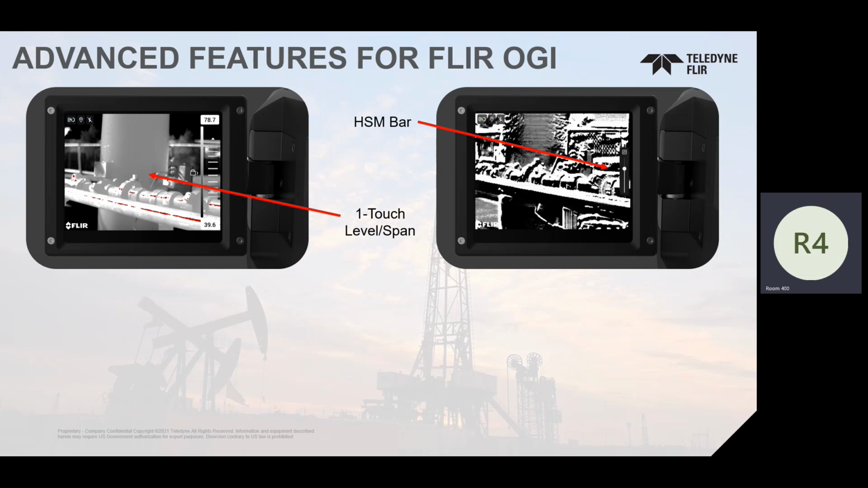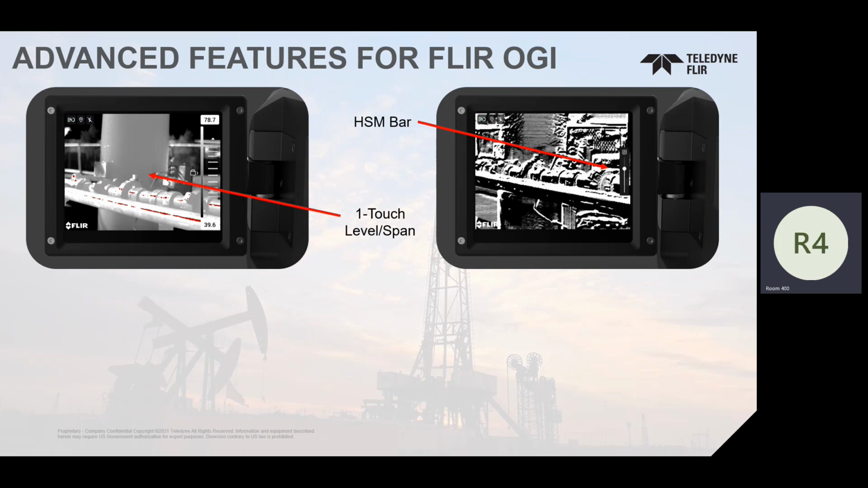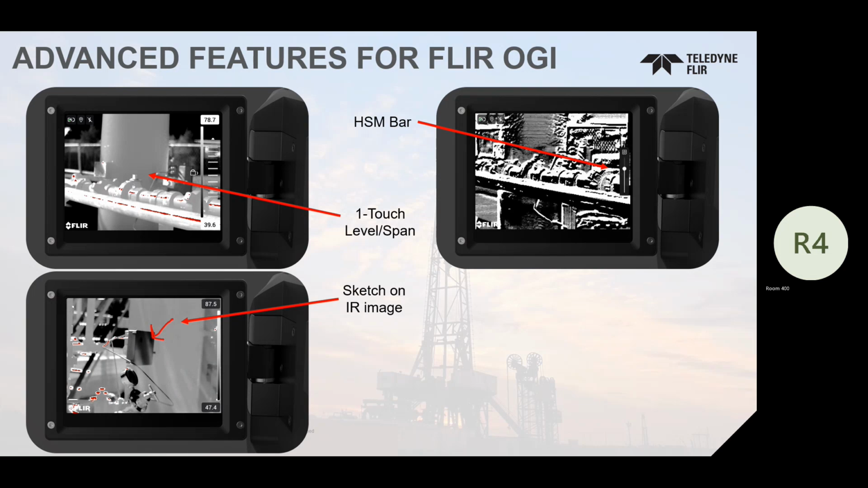So again, the user interface is a lot easier, we feel, and a lot quicker in the field for you to be able to do your inspection. Maximize your time in the field. This one is one of those, as I said, where we may be meeting future needs in the market. And this one could be regulatory.